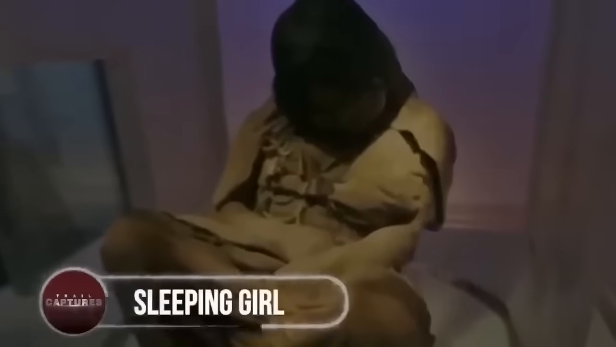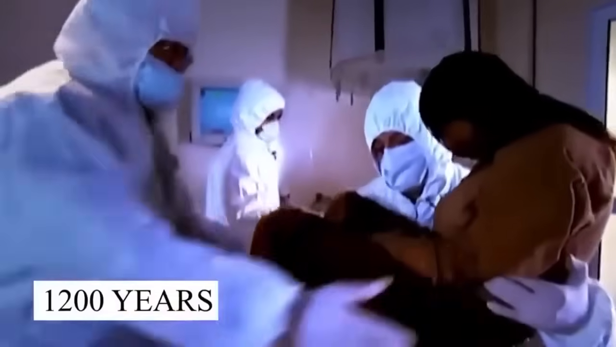Sleeping girl. Looking like a sleeping child, the girl shocked the archaeologists when it was caught, because it felt like the girl would open its eyes at any moment. But actually, she had been dead for about 1,200 years, and was perfectly preserved, which muddled the researcher too.